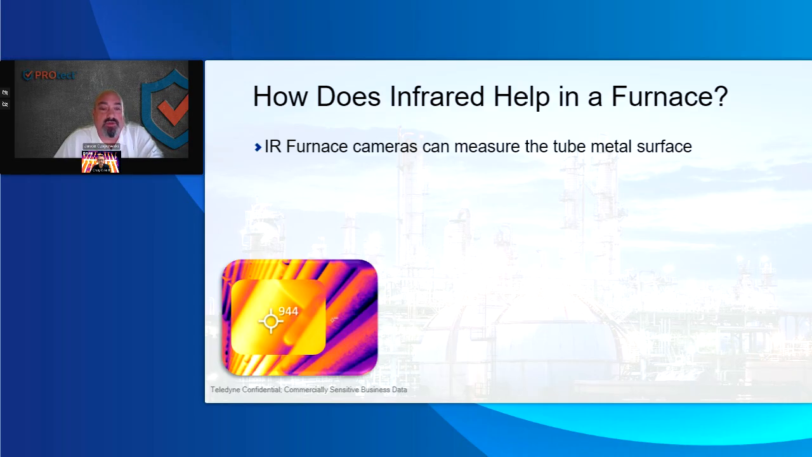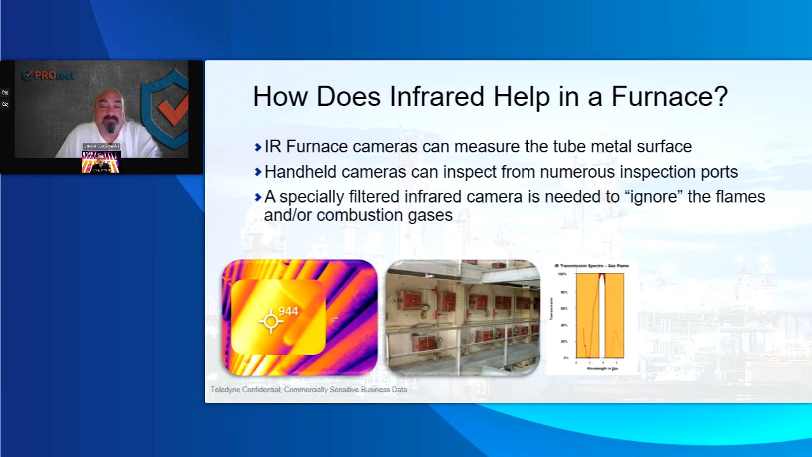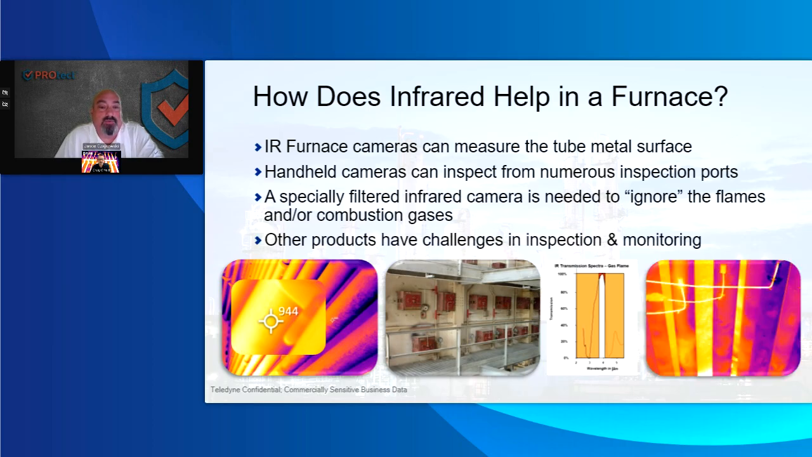Some of the other images you can get up in here, with some ports you can't readily see, or sometimes the design of the port. I've opened port doors and there'll be a tube right there, or sometimes the port doors will be too narrow and you can't see it with other generations of cameras. So we're looking for broken tube supports, we'll show them in some different slides, refractory loss, and then overheating or coking up of internal fouling.